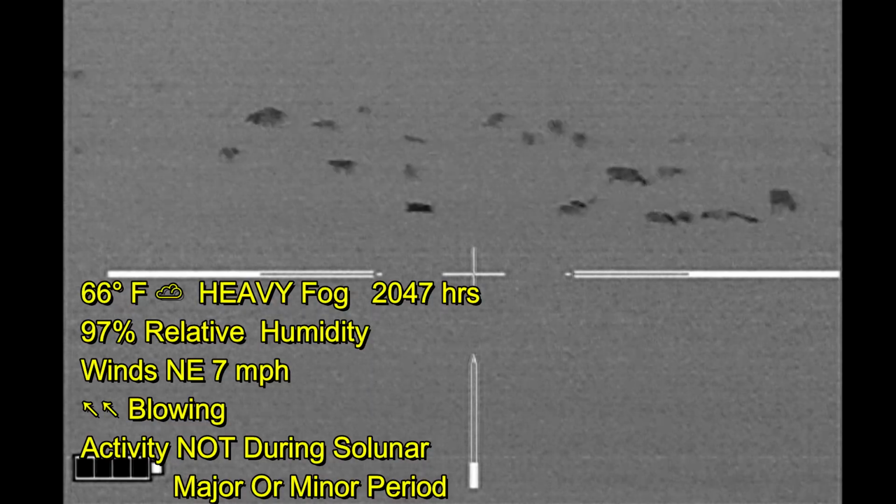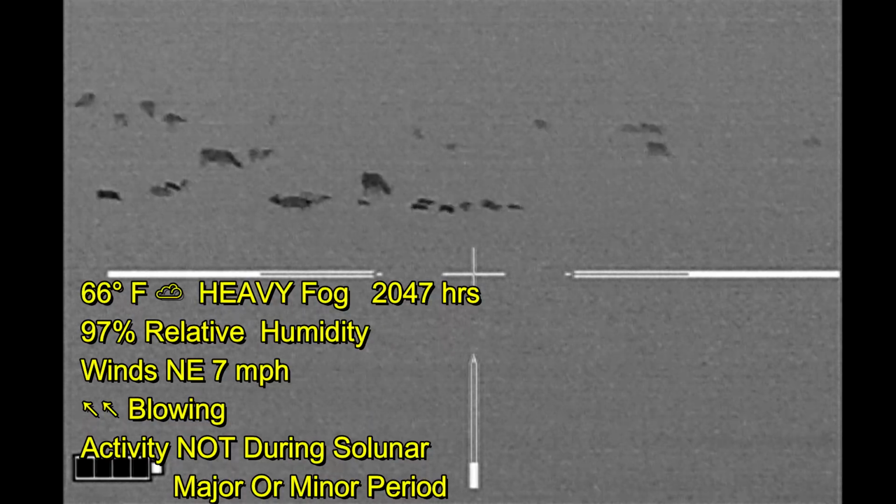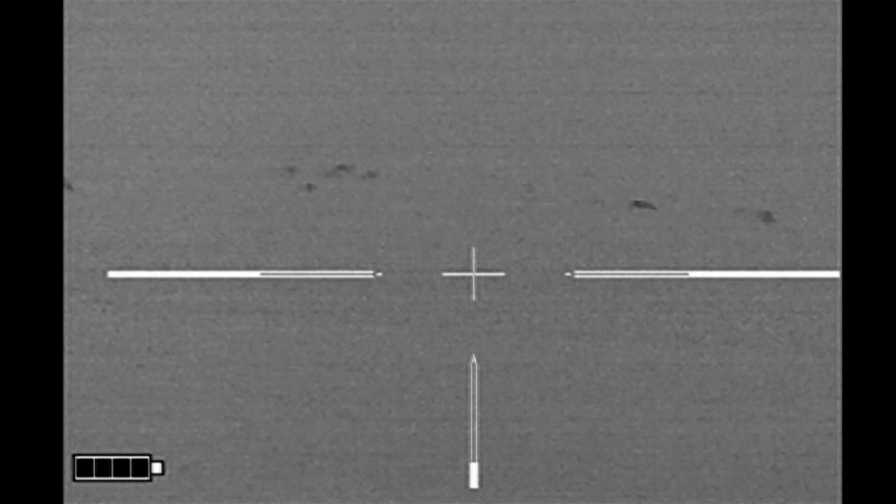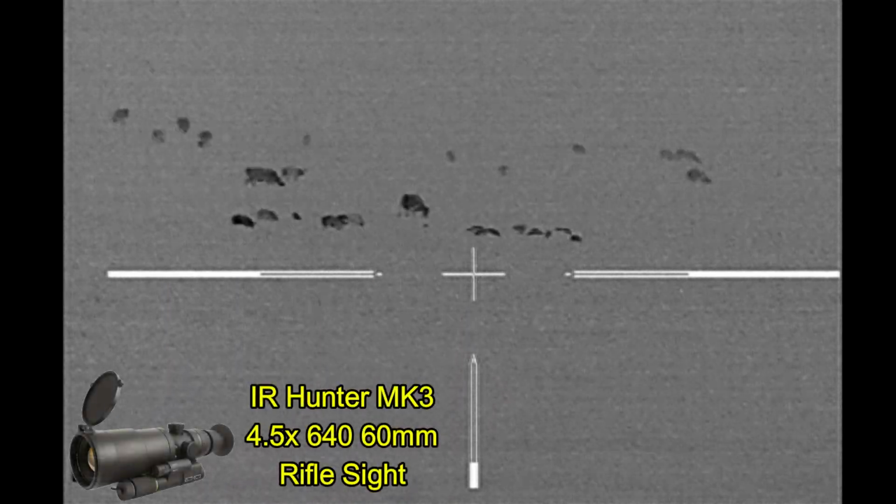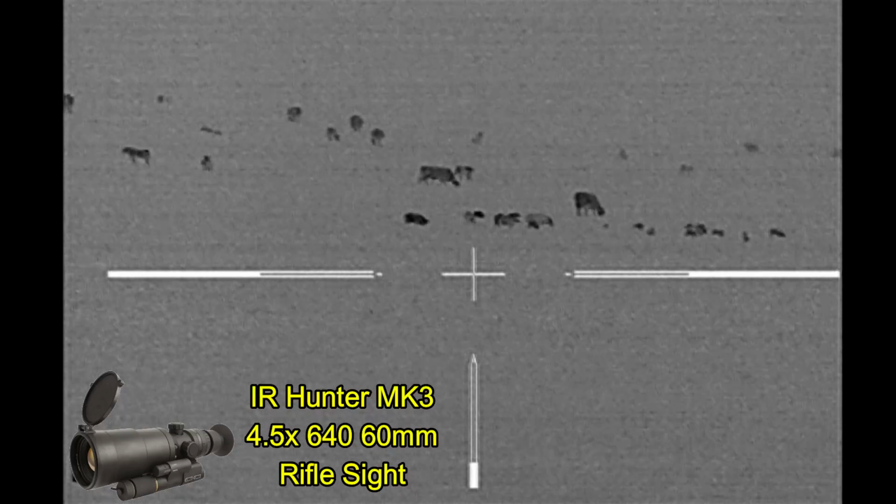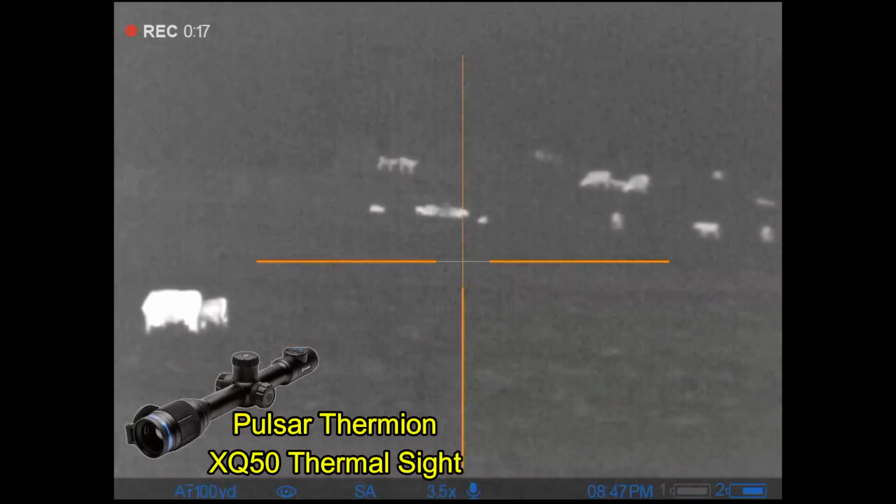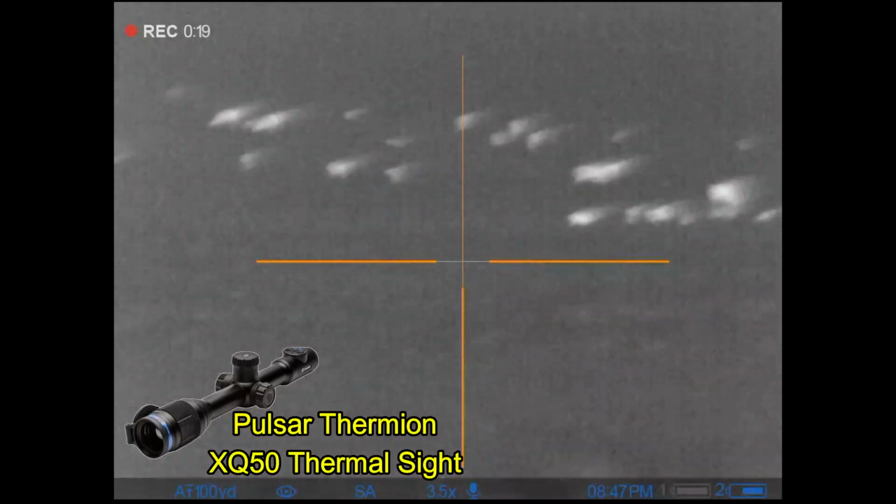Well, here we are about halfway through our stalk. We're trying to circle around to get the wind in our favor. A lot of humidity. The fog is rolling in on us at this point, so the image isn't all that good with my IR Hunter Mark III thermal sight. The ground is wet, everything else is wet. And here's the view from Ben's Pulsar Thermion XQ50.